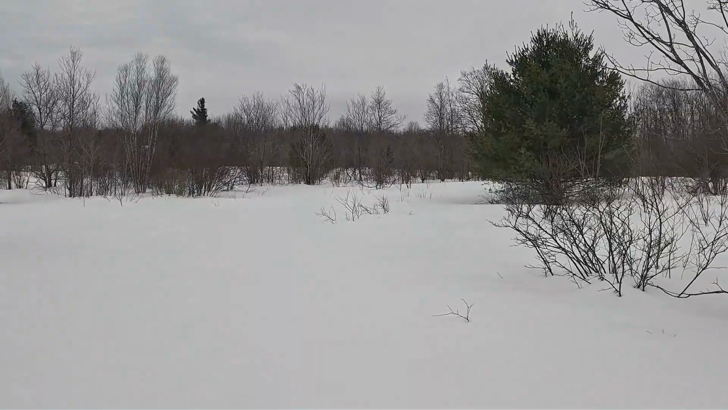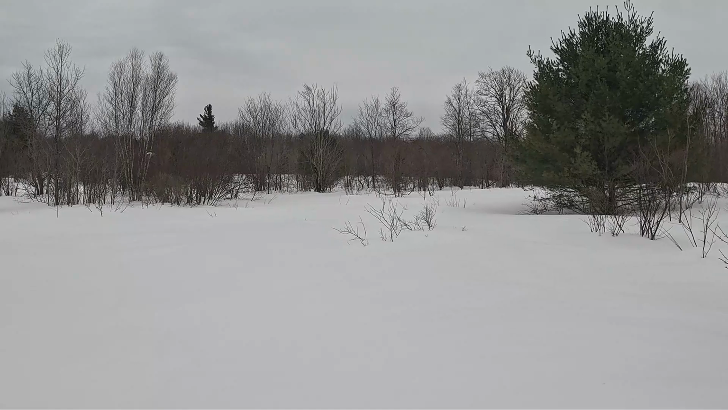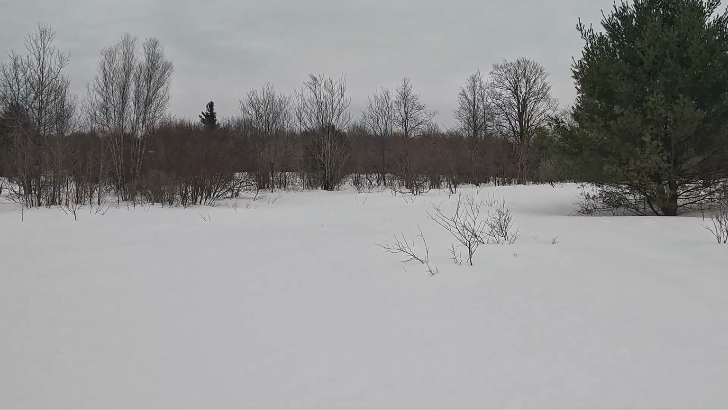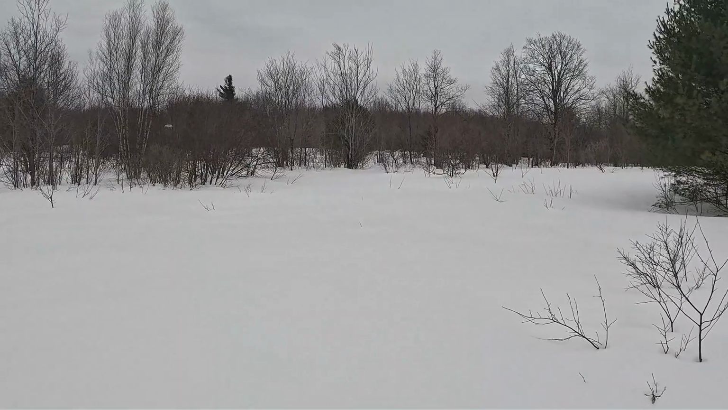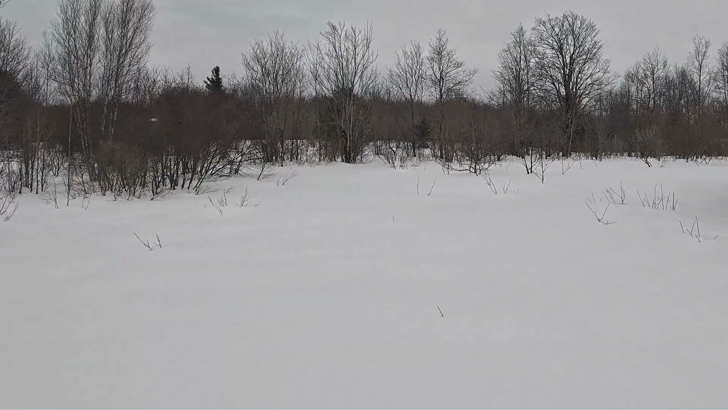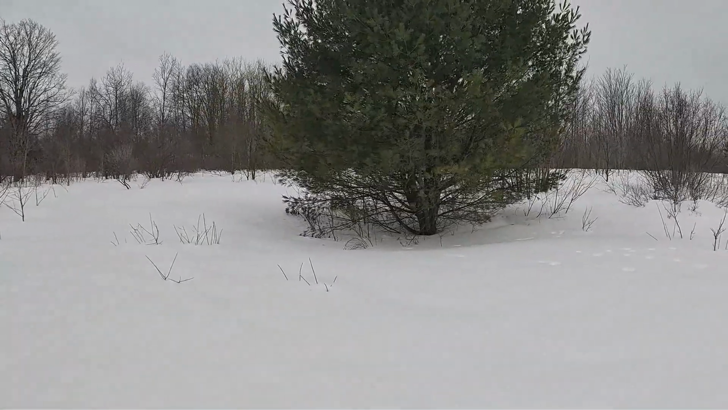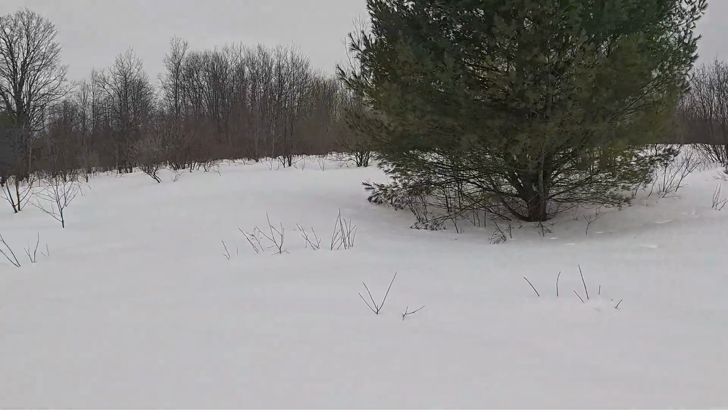I think I can see the trail cam. I think it's just a little bit above the snow. Right there. Looks like a place where deer would bed down underneath it.